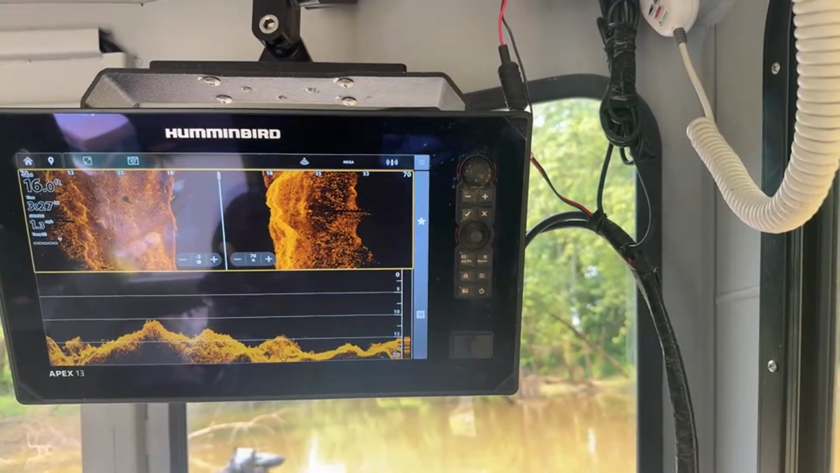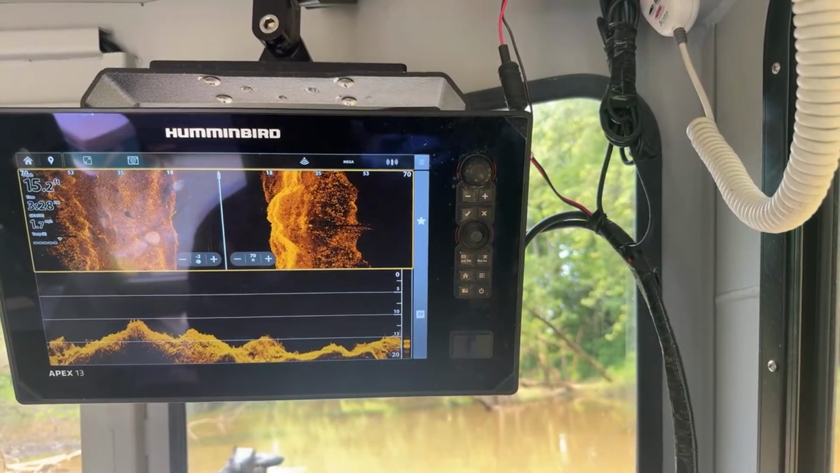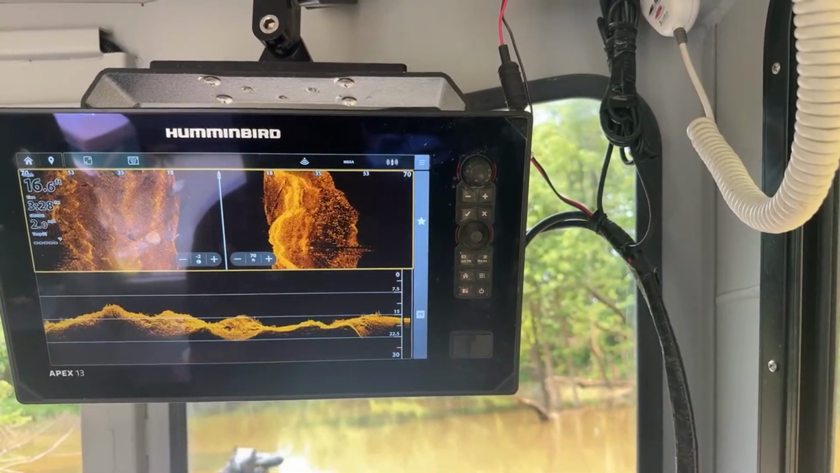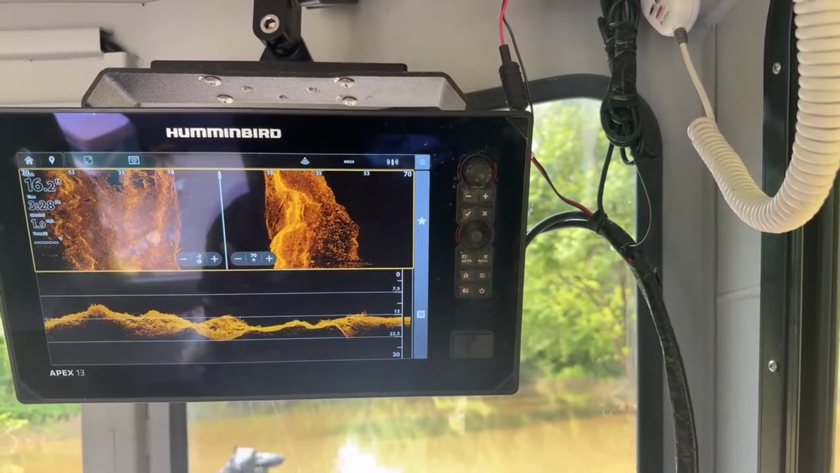What is that? Tree. It's in a big root ball. I think I have mud in my nose. I had a big piece of weeds.